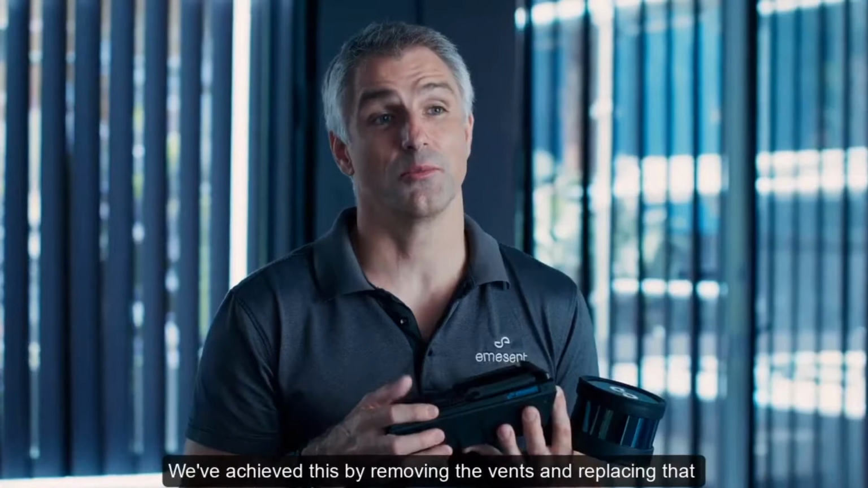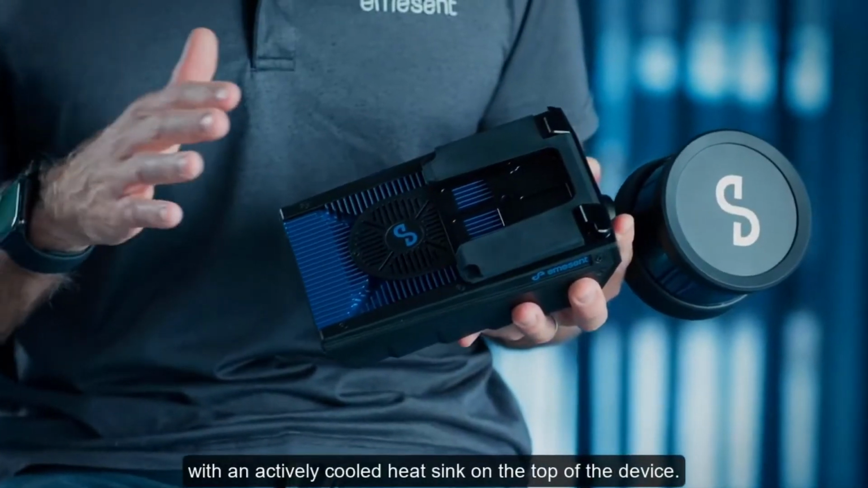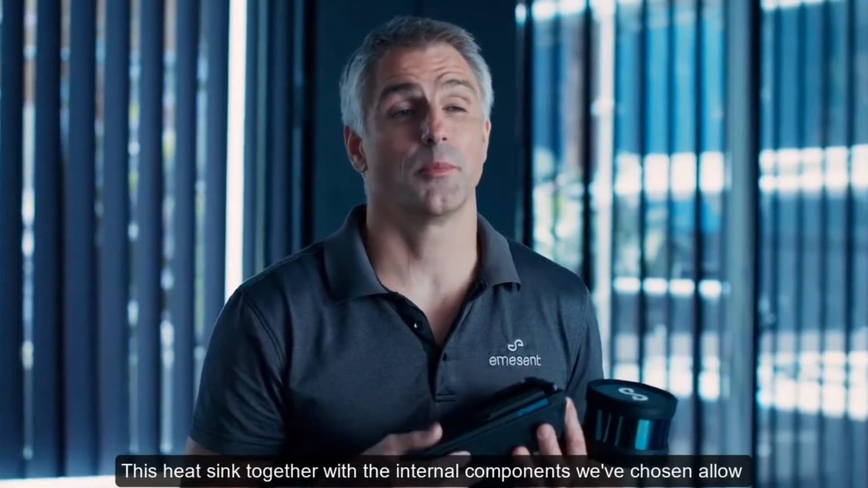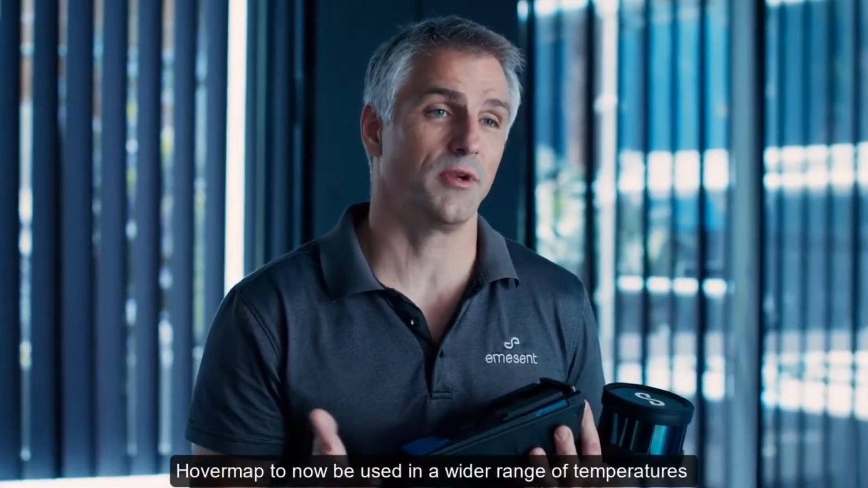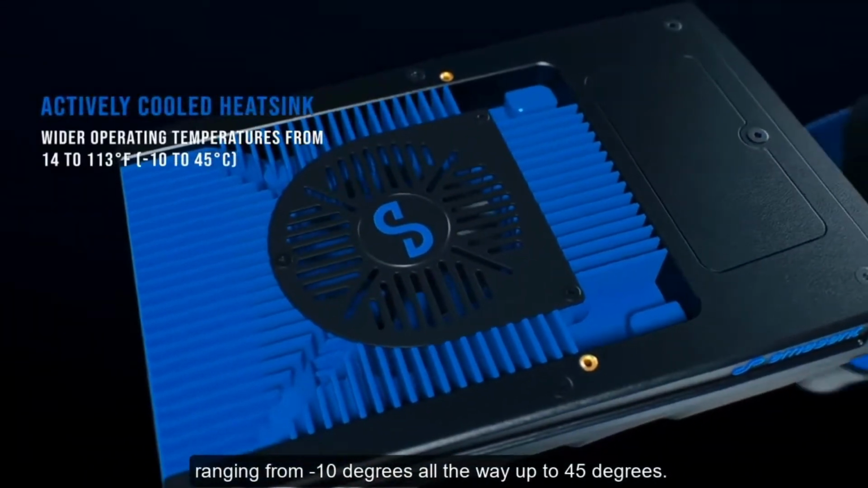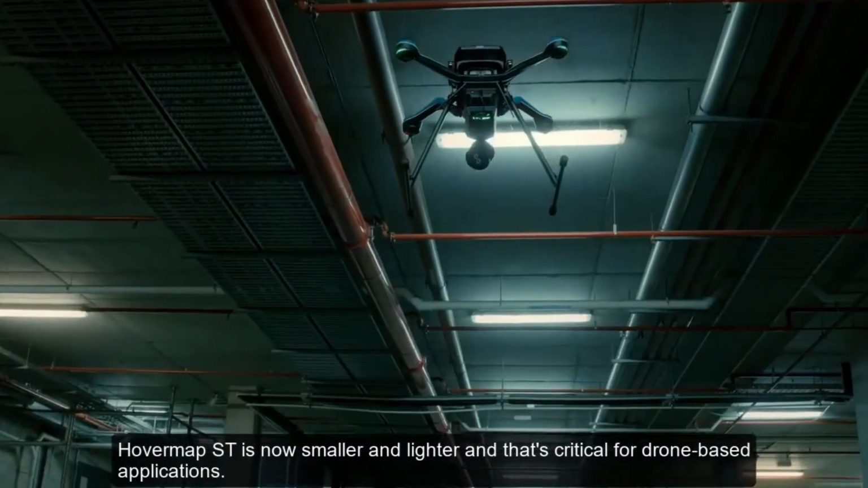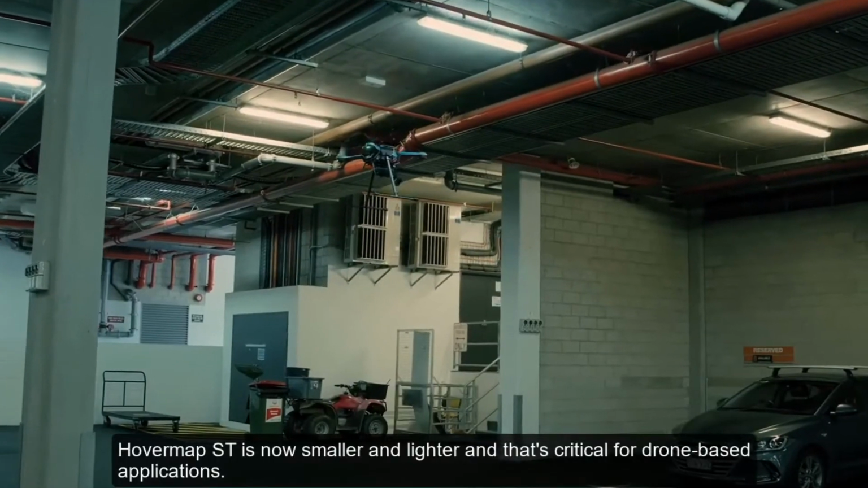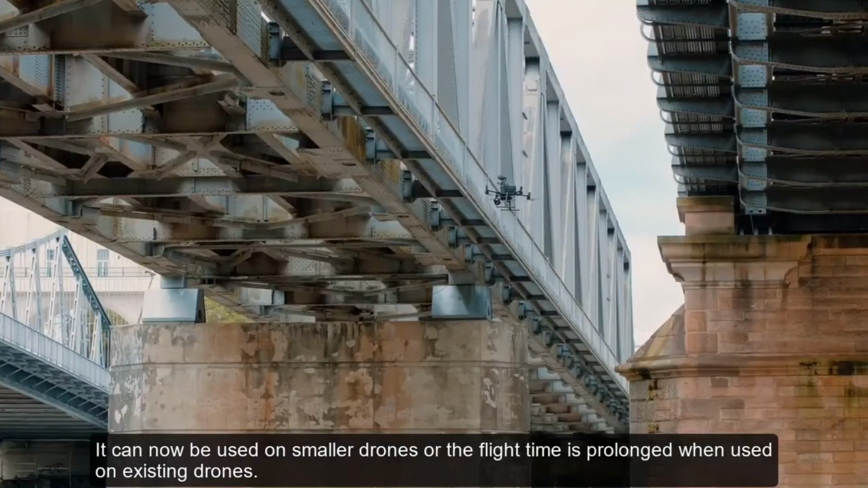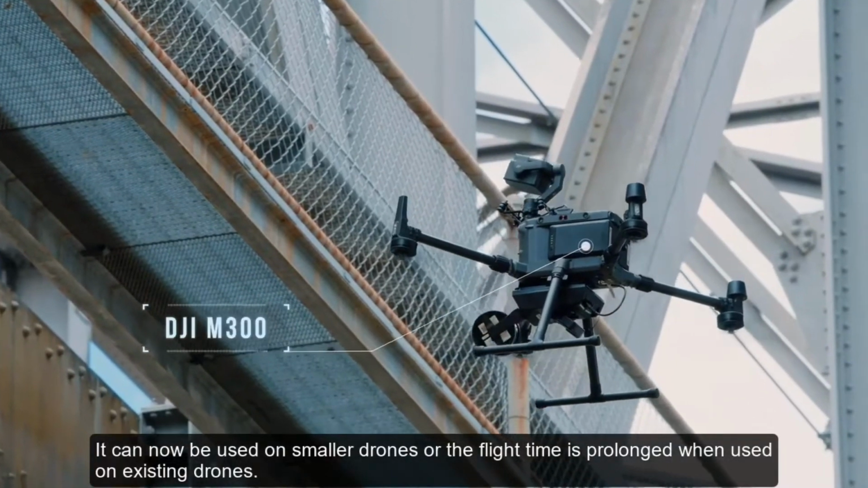We've achieved this by removing the vents and replacing that with an actively cooled heatsink on the top of the device. This heatsink, together with the internal components we've chosen, allow Hovermap to now be used on a wider range of temperatures, ranging from -10 degrees all the way up to 45 degrees. Hovermap ST is now smaller and lighter, and that's critical for drone-based applications. It can now be used on smaller drones, or the flight time is prolonged when used on existing drones.